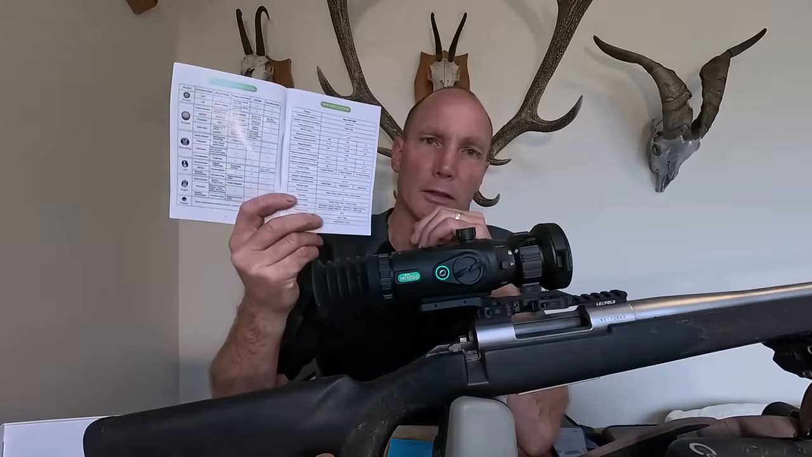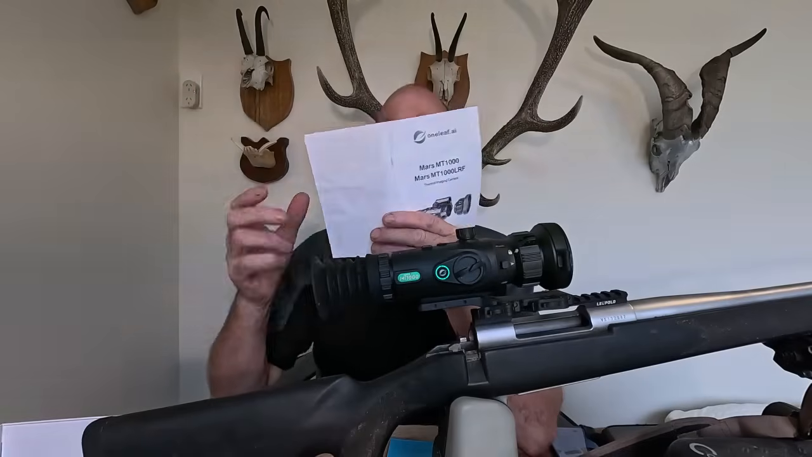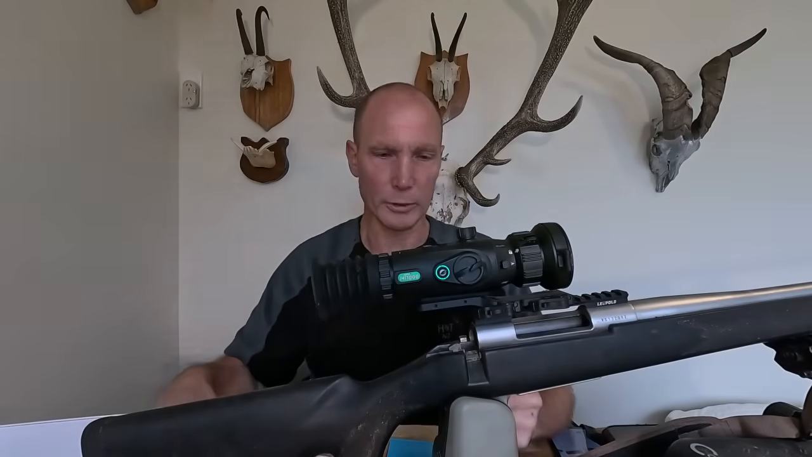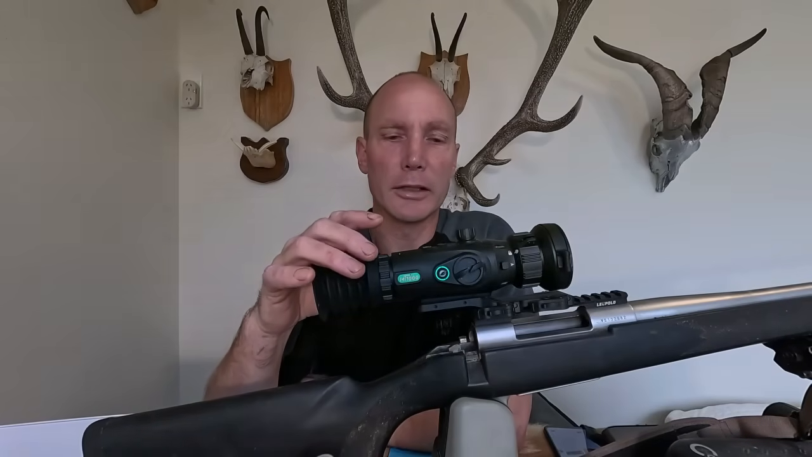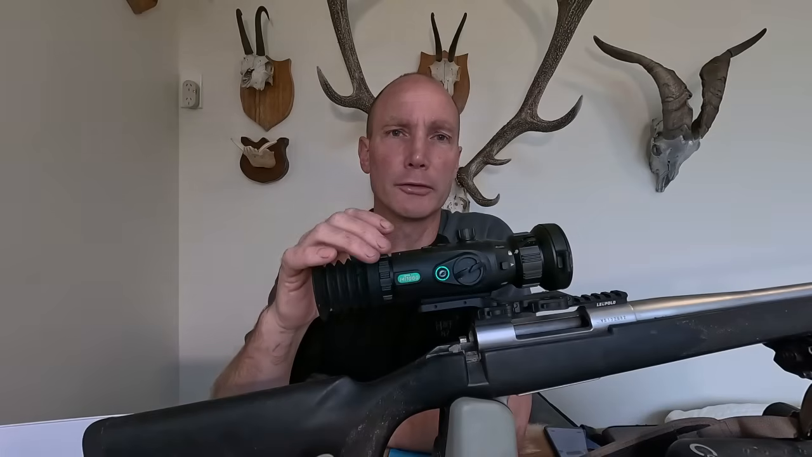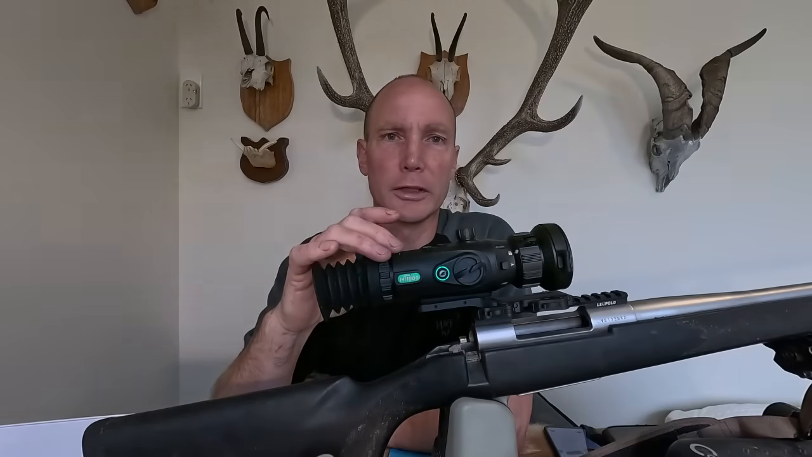I'm not one for reading very much, but the specifications on it go into great detail in here. I won't bore you with the details reading it all out, but just want to touch on a few things. It's a pretty basic scope really. You can get complicated with it. Obviously enter the ballistics for whatever projectile you're using. I'm using 150 grain bullets. So I've entered all those details in there.